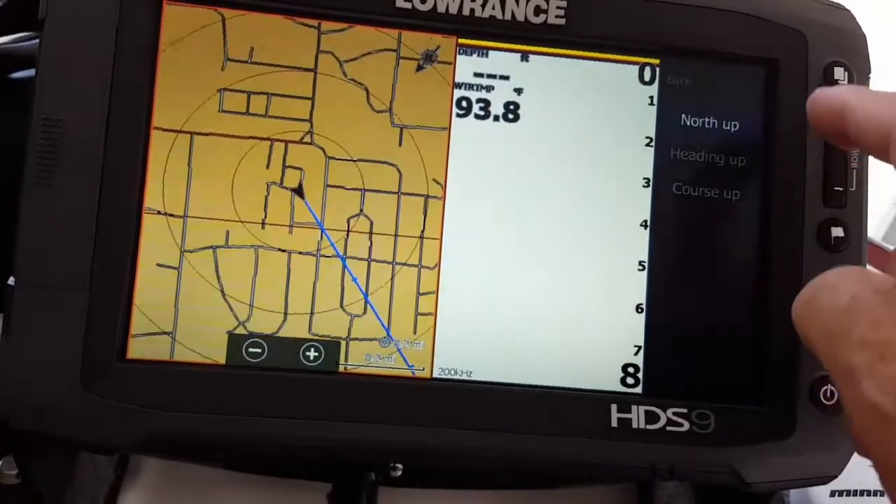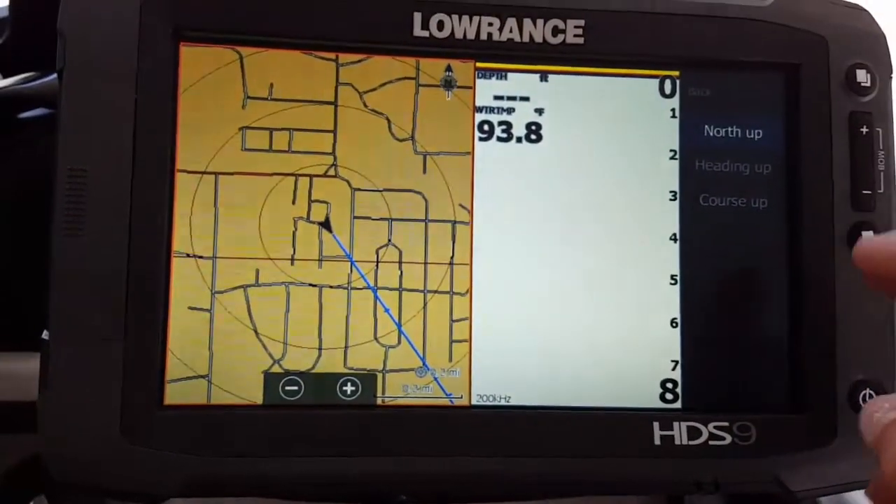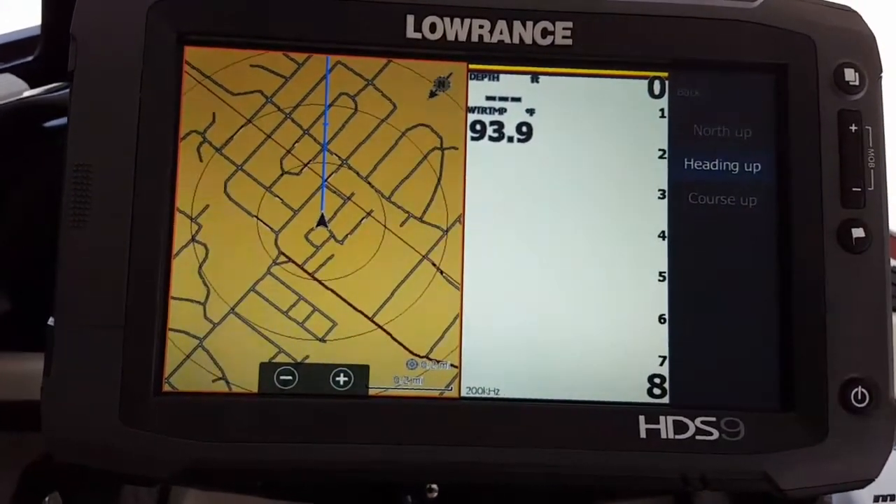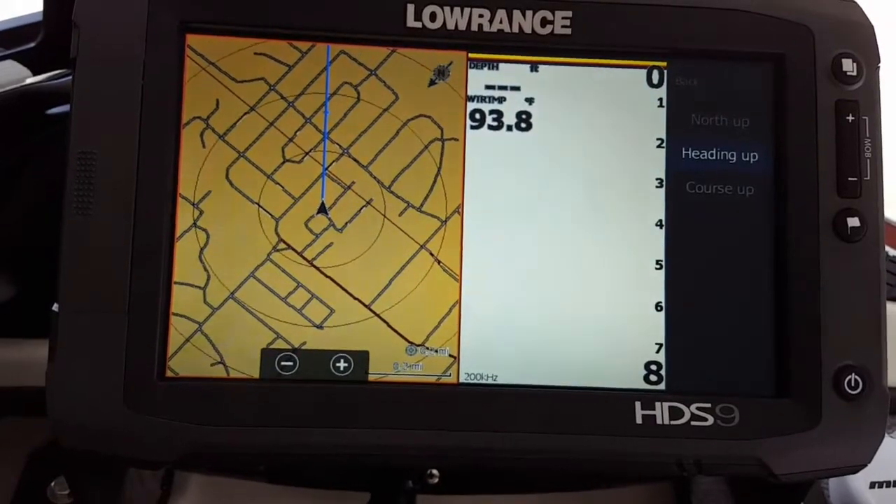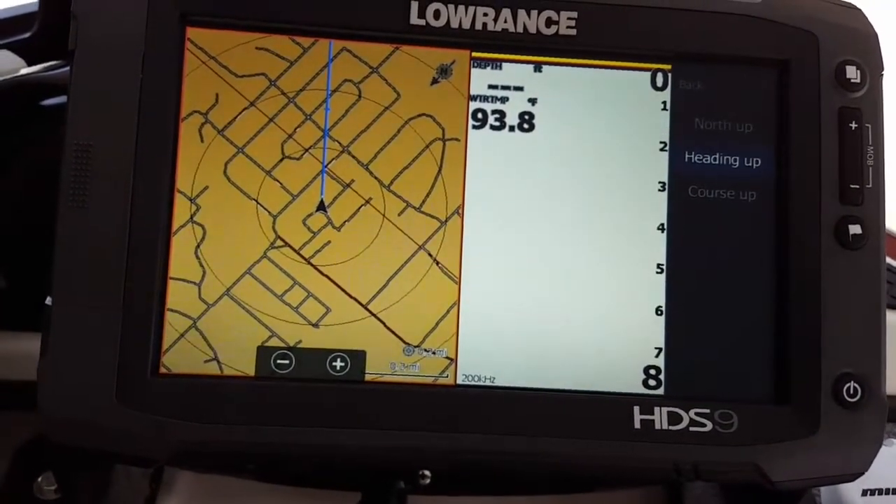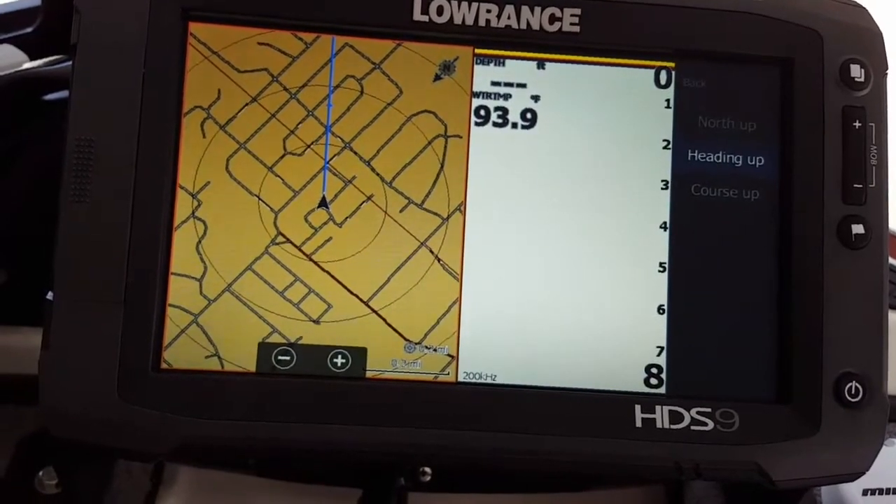So instead of running north up, like the default usually is set from Lowrance, and a lot of guys run, I run heading up only because I installed a 0.1. But by putting that 0.1 on this thing, it has absolutely changed the way that I can stay on a waypoint.